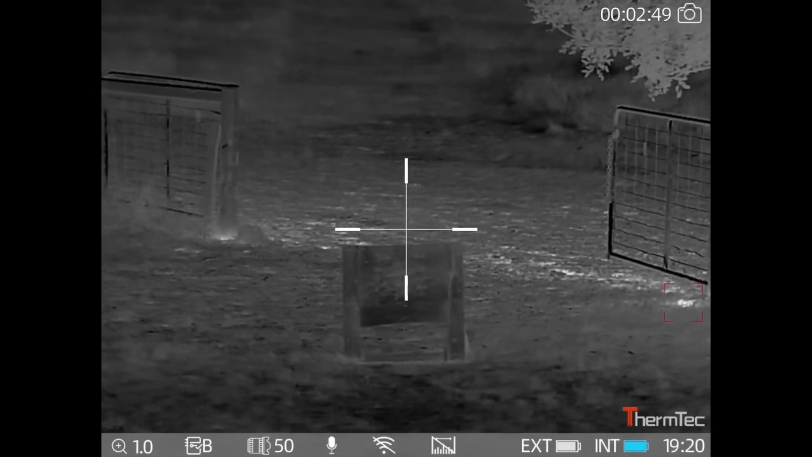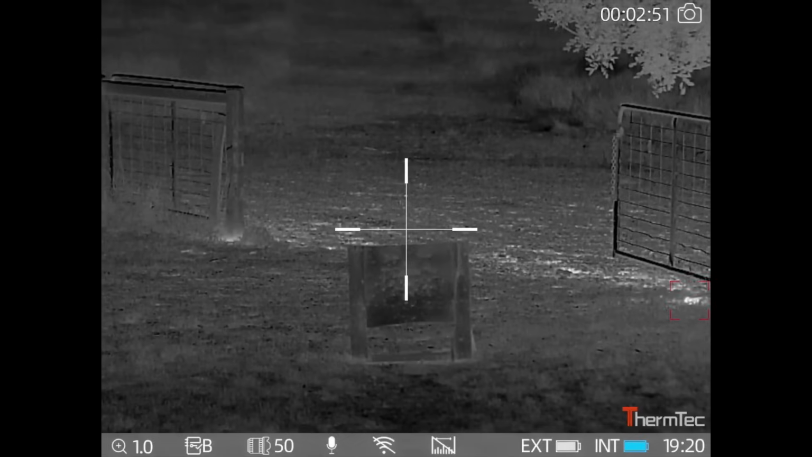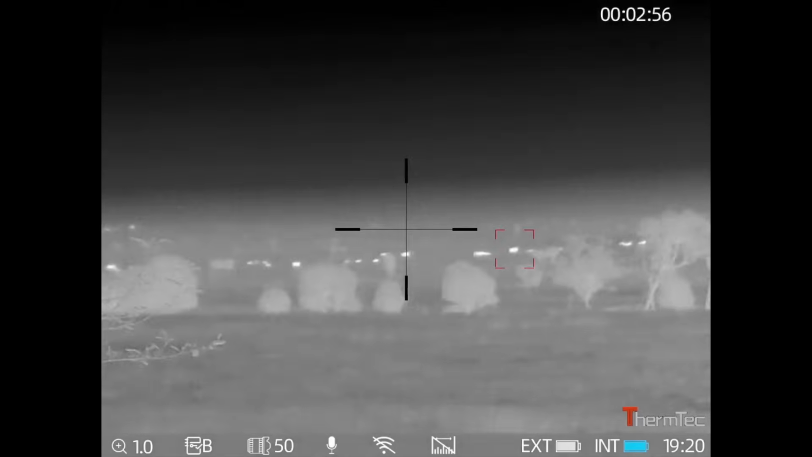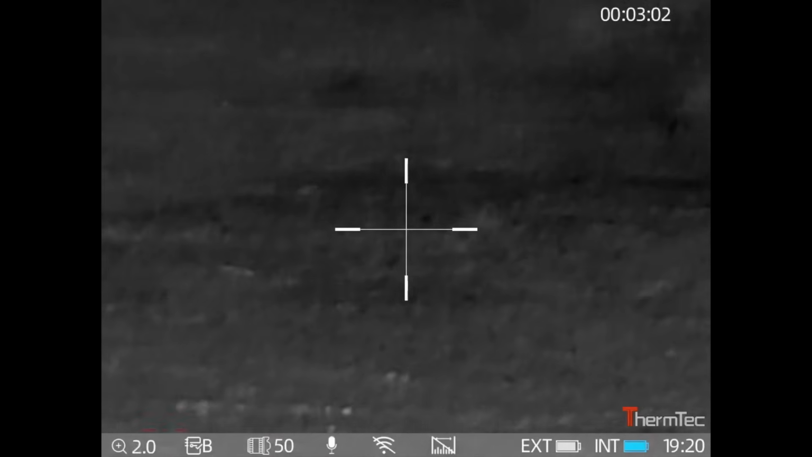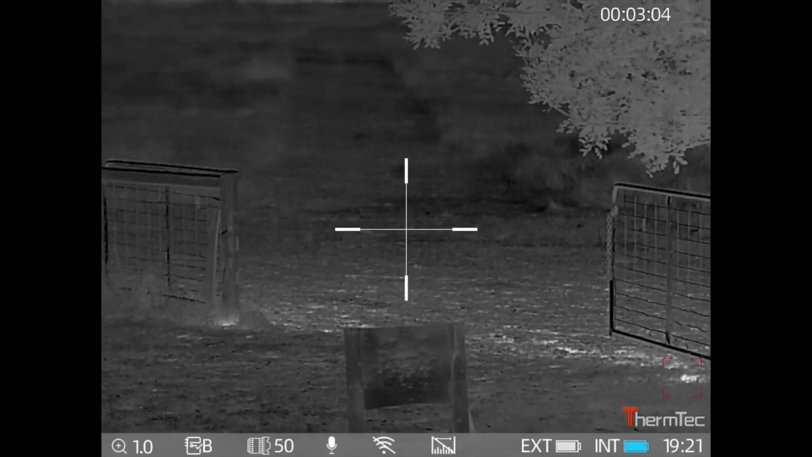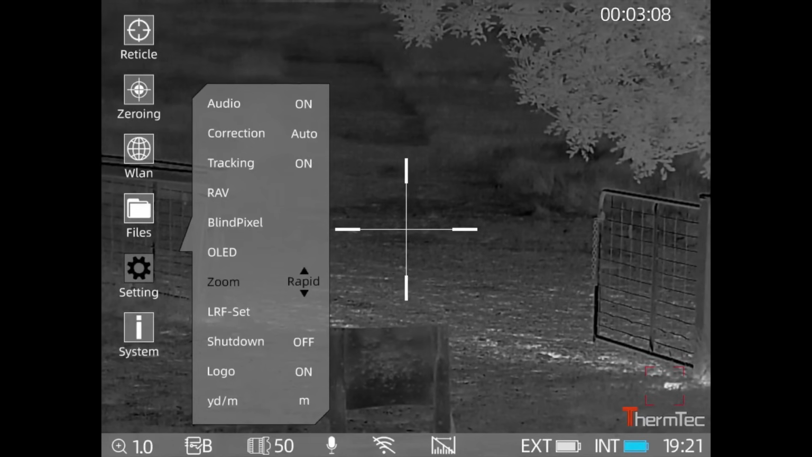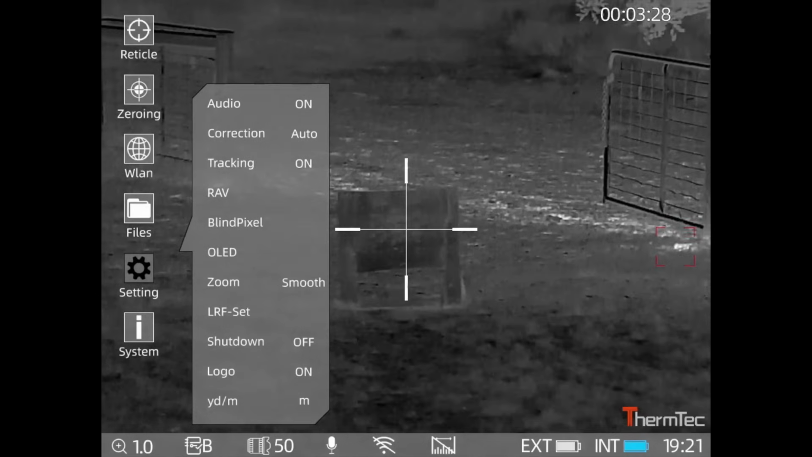So if you want to zoom in really quickly, you don't need to turn it anywhere near as much, just a few clicks and it zooms straight in. But I don't want it on that setting. I want it on smooth zoom.